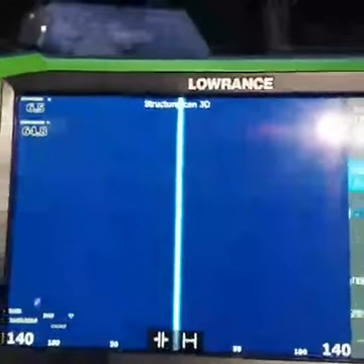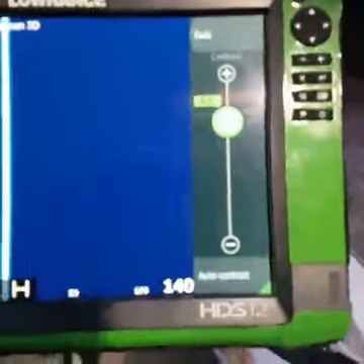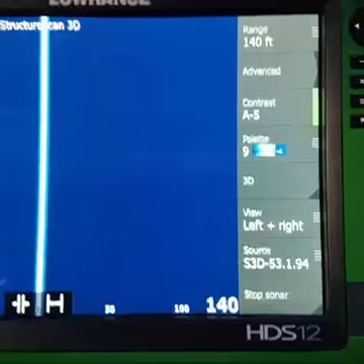The contrast, keep it on auto all the time. Let it do the work for you, and that's pretty much your best setup no matter what. Keep your contrast on auto.